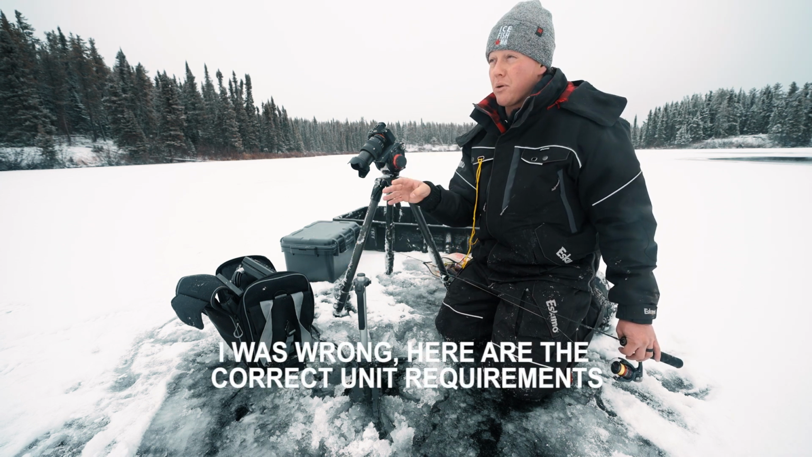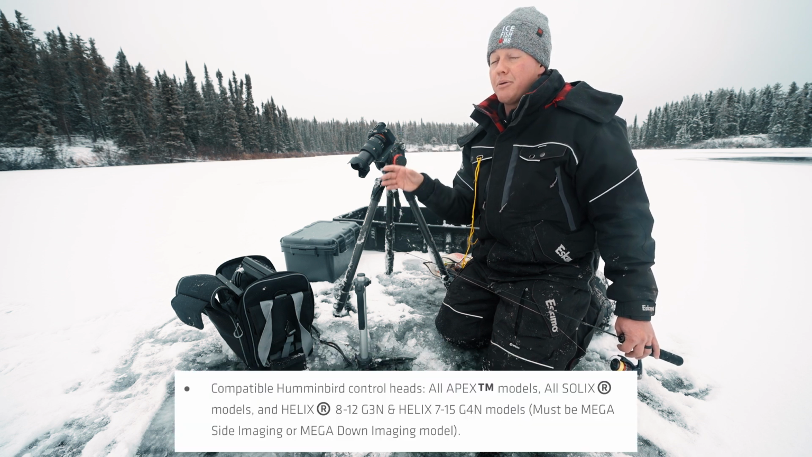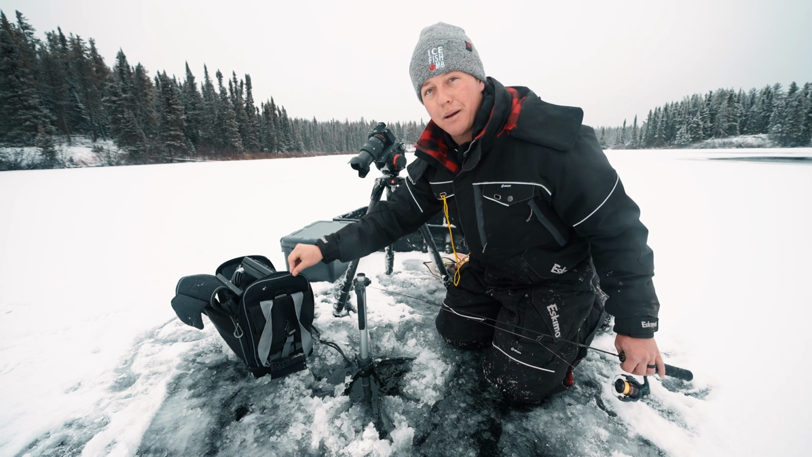It needs to be Gen 4 with side imaging or Mega, or it can be Gen 3, but I think it has to be size 9 and up. I'll leave those specs below, but the Mega Live doesn't work with all the Helix units. It also works with the Apex units. This is the Summit Fishing Equipment Bundle.